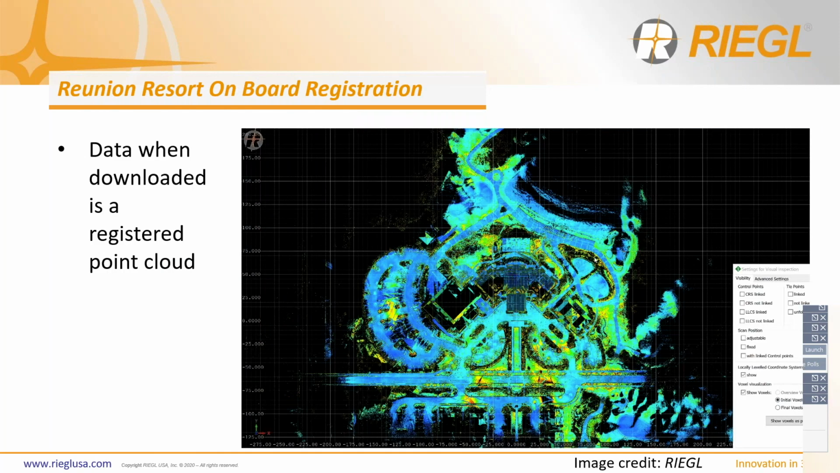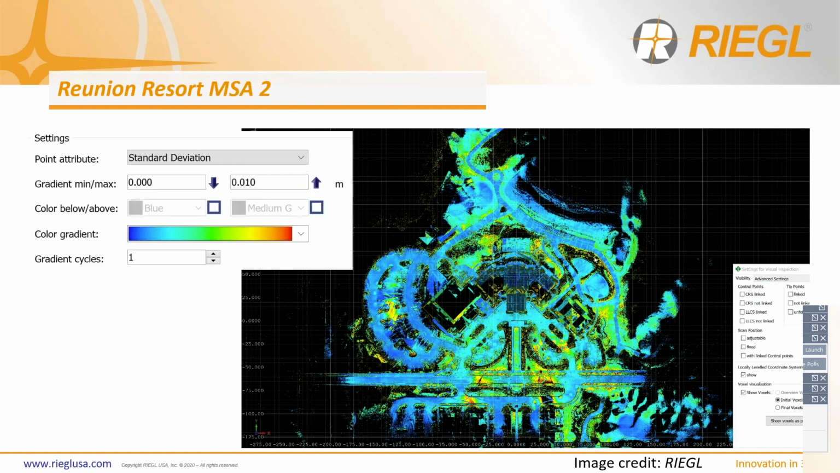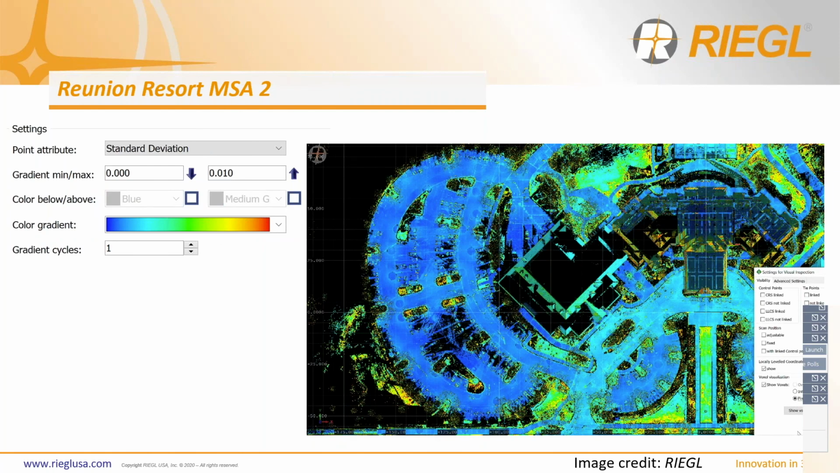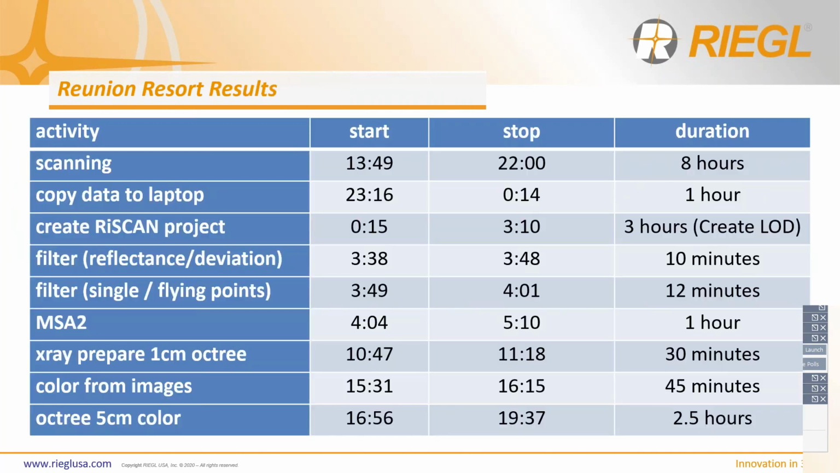Here we see the results of the automatic onboard registration in our reflectance view in RiSCAN PRO. When the data was downloaded from the scanner, it was a fully registered point cloud thanks to automatic registration. So we already had all 400 scan positions in as a registered point cloud, which is phenomenal. I'm going to go through the next couple of slides pretty quickly because I know we're getting tight on time. This was with MSA2 applied, that same data set, and we've got another shot of the resort.